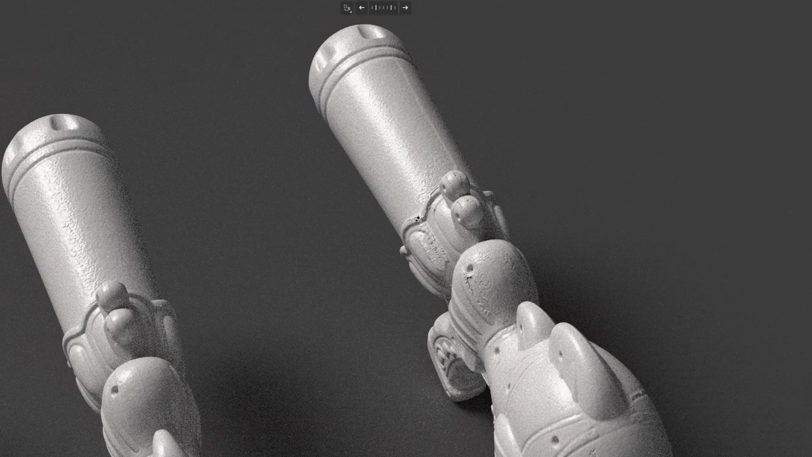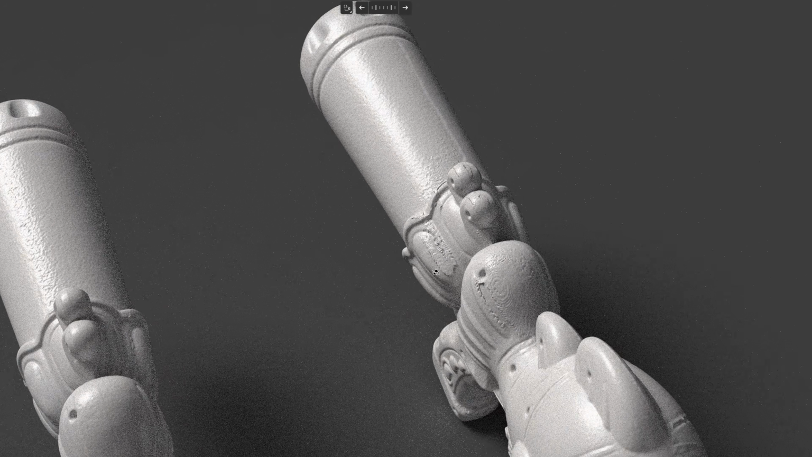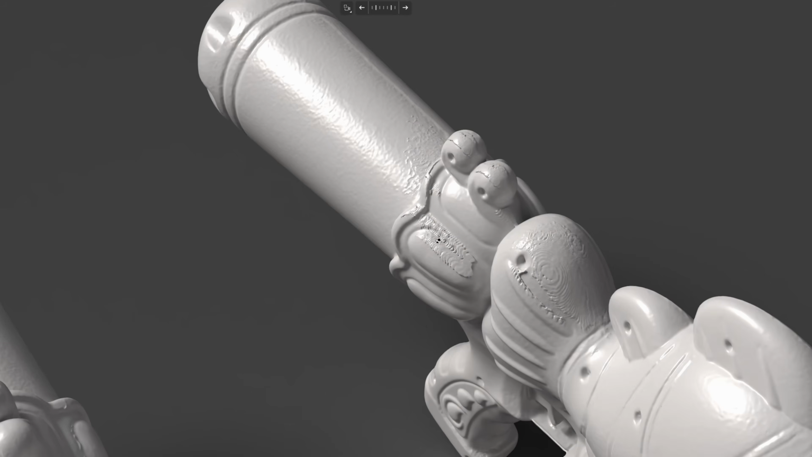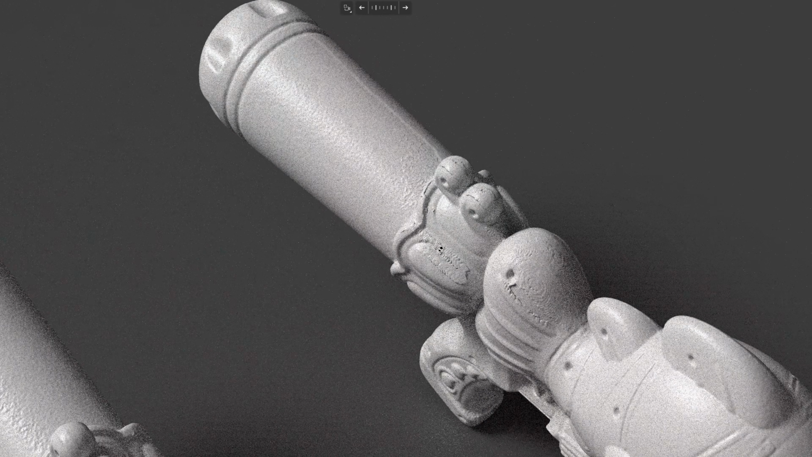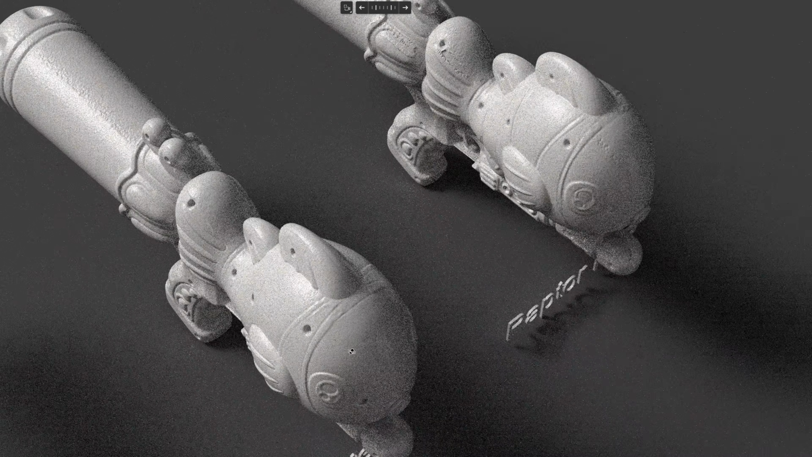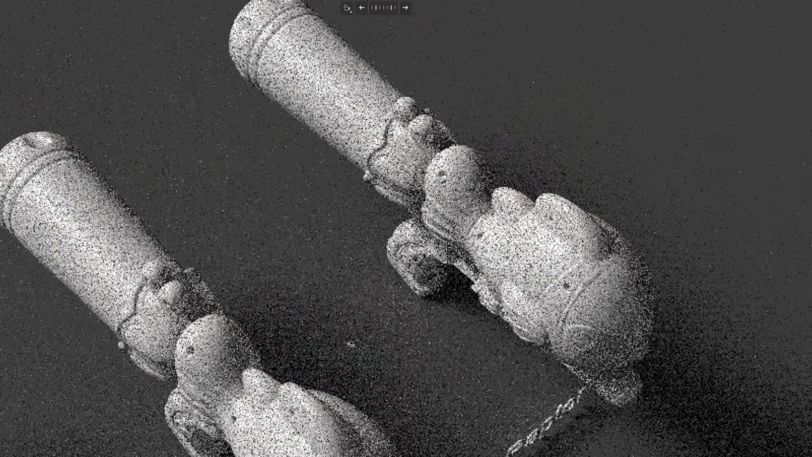So all these scans, I didn't do any post-processing or smoothing. It's the out-of-scanner result. So you can see here, there are artifacts. You can repair this, but it's going to take a long time. For the Otter, I think it's much easier to repair the seam line.